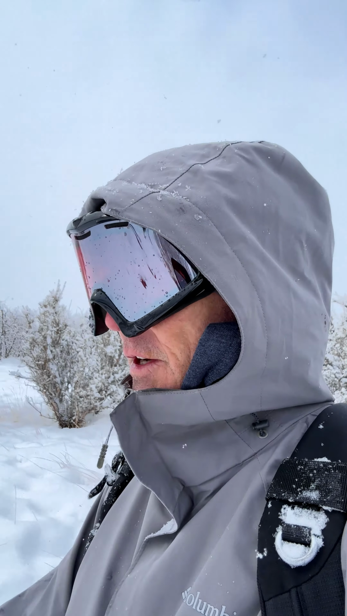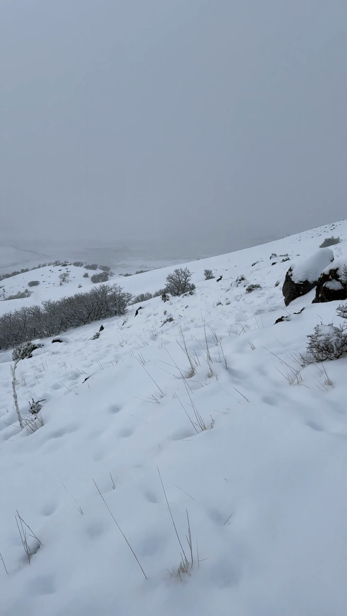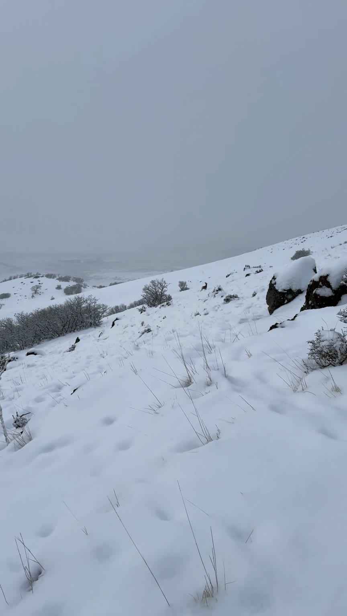Just one. Anyway, elk right where I thought they would be. I'd seen tracks. I didn't think there was very many over on the side of the mountain, and here they were. Oh, that's a buck. That's a buck.